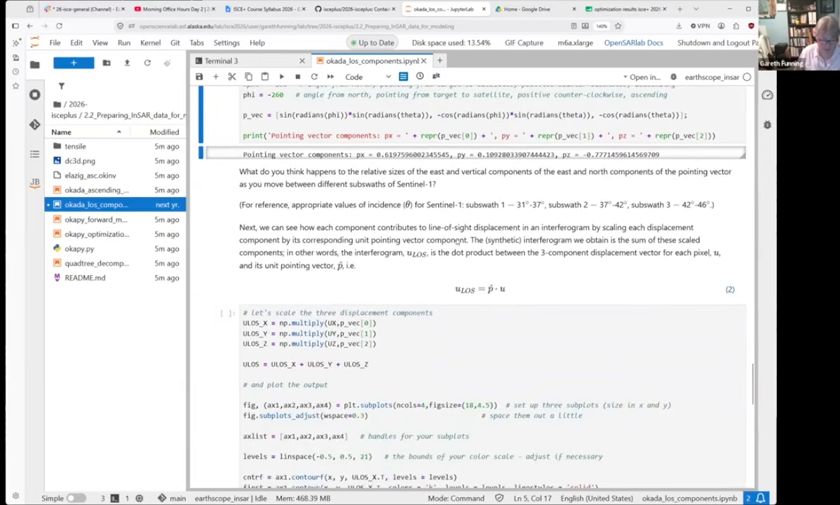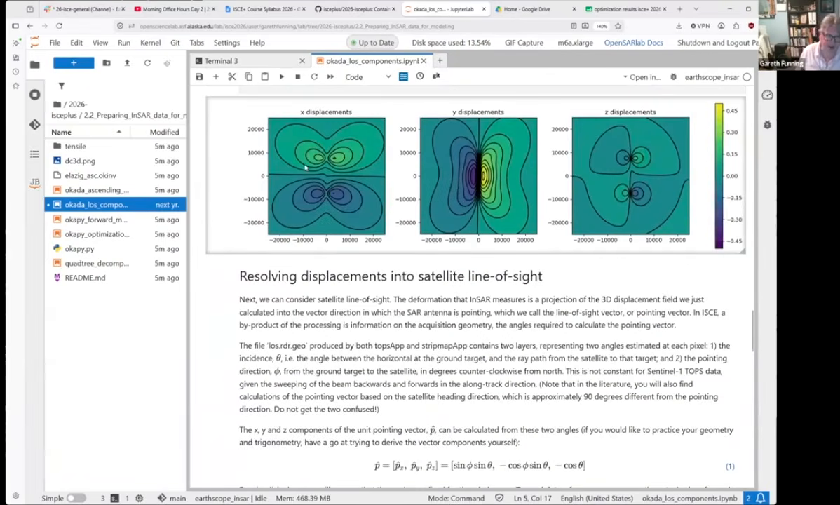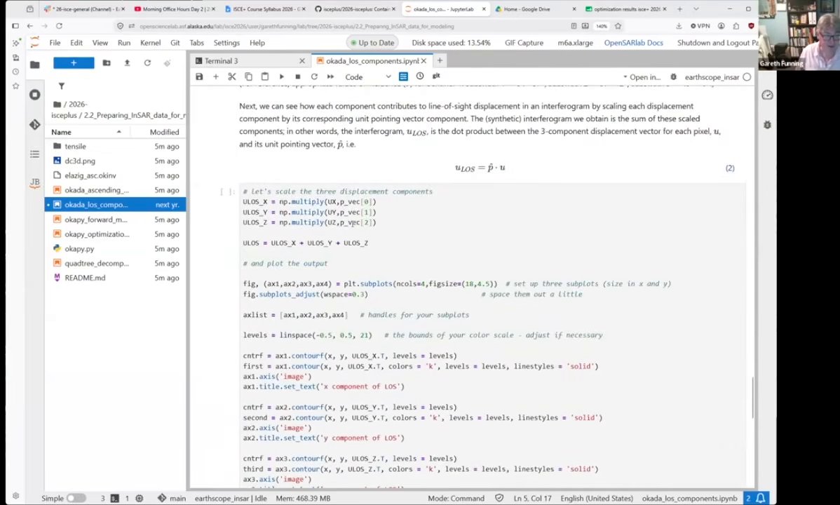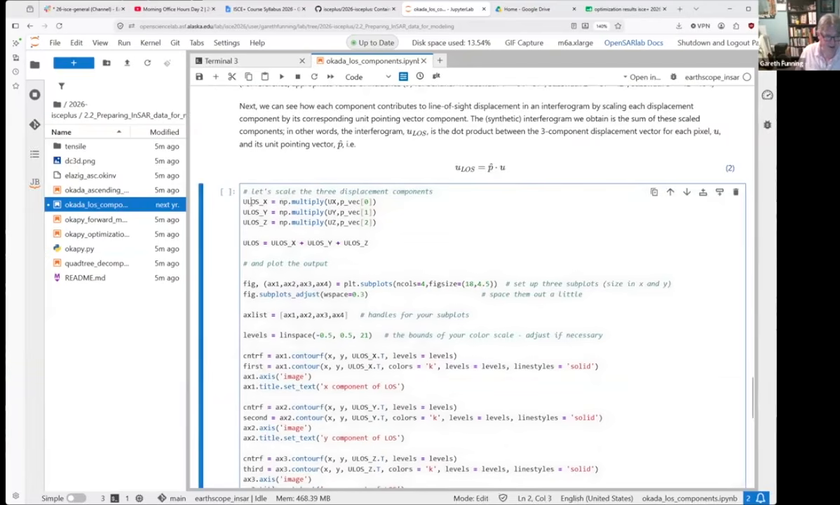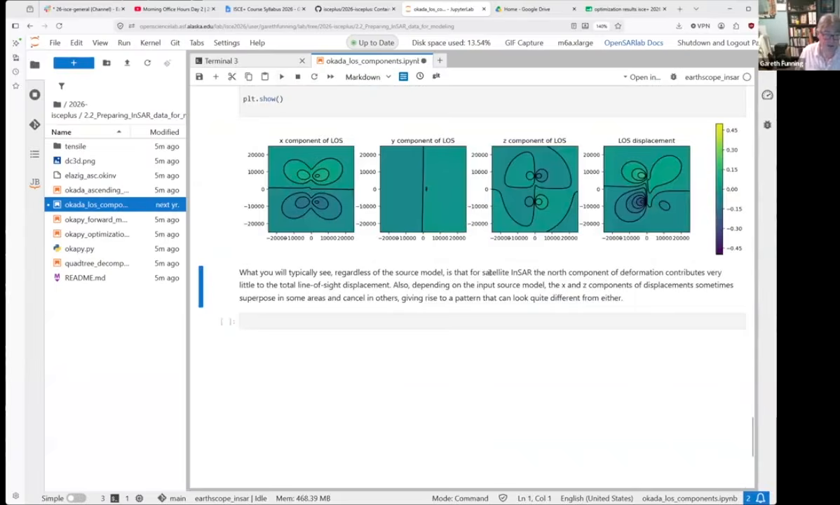Okay, so anyway, the next thing that happens is we take these three components, and we're just going to assume for now that the line of sight vector is fixed across the whole image, which isn't true in detail, but over short distances it's maybe defensible. And we're going to project these three sets of displacements into the radar line of sight and add them together, and that would be approximately what you would see with InSAR. Okay, so all this does is literally multiply each of the three displacement components with the three vector components, and then we add them up, and then we plot them. Okay, so what do you get?